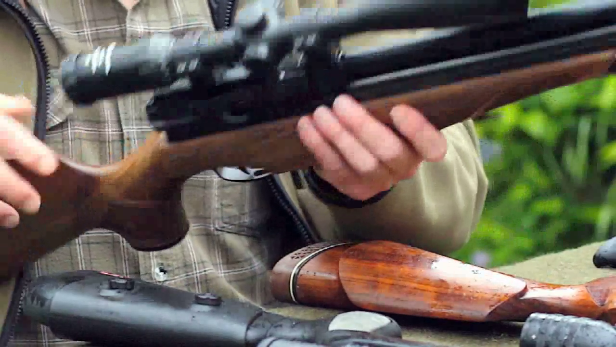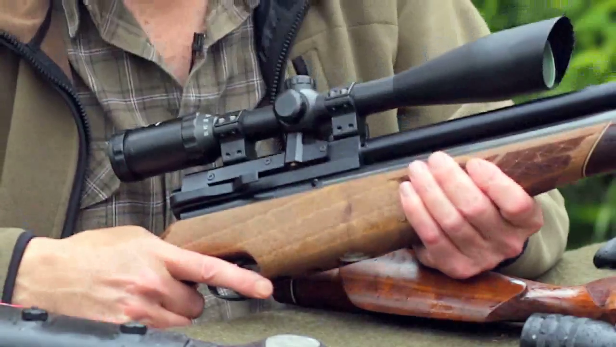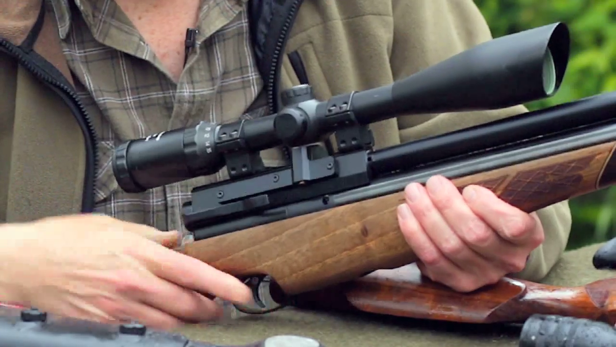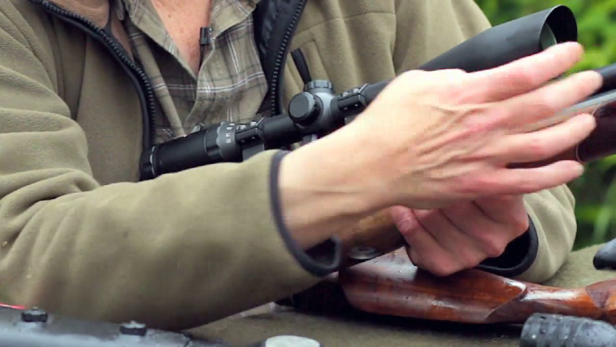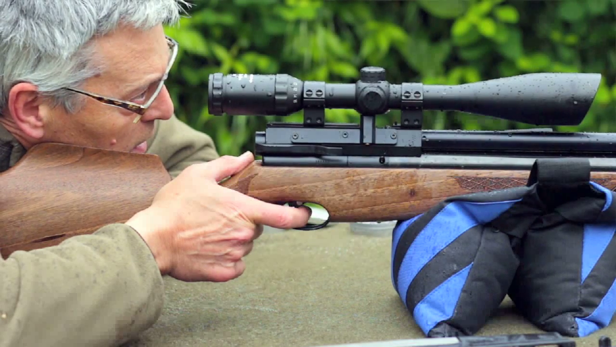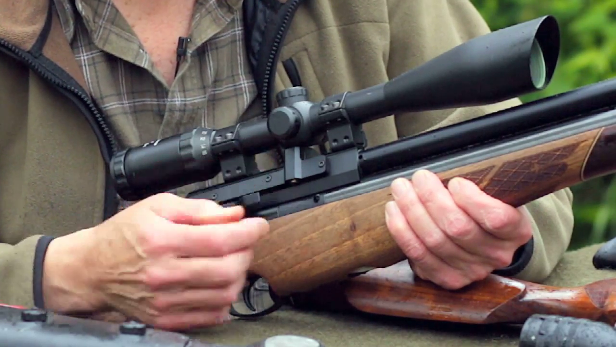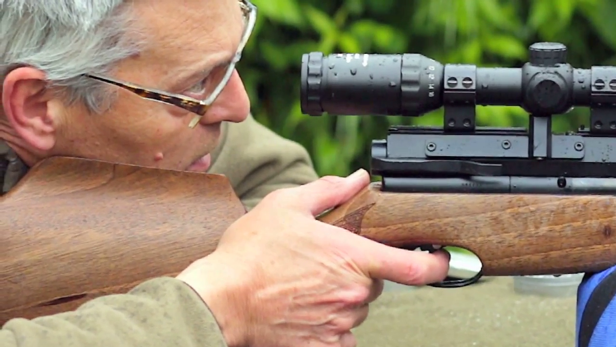Now this one, pre-charged pneumatic, works on a completely different principle. This one happens to be an Air Arms, but there are plenty of other good makes around. In this one, you pump up compressed air into this reservoir here. When you pull the trigger, all that happens is a little valve in here goes dink and lets some air through and pushes the pellet out the barrel.